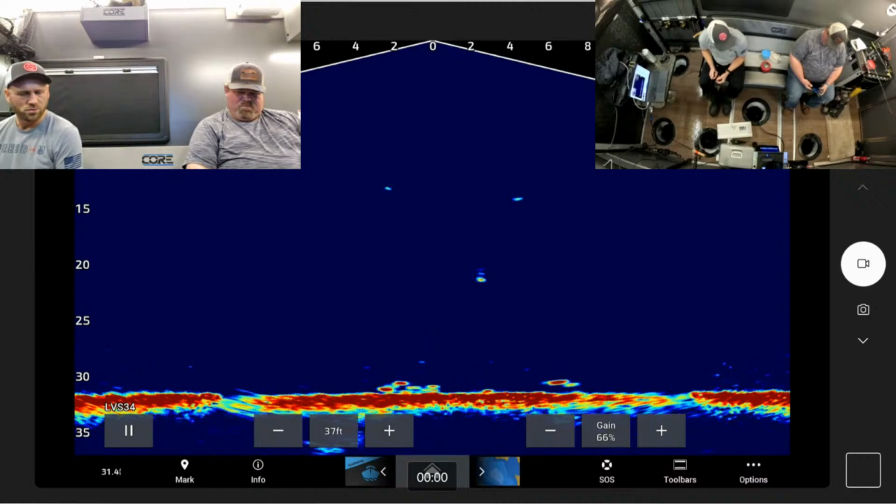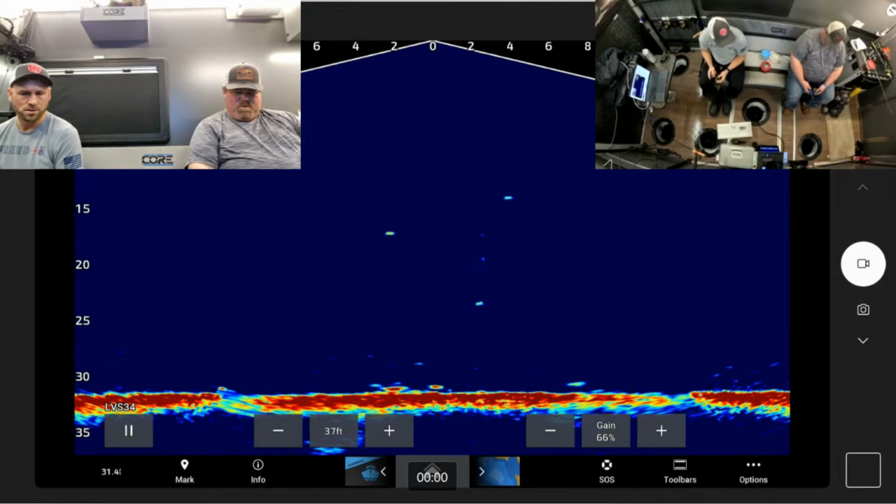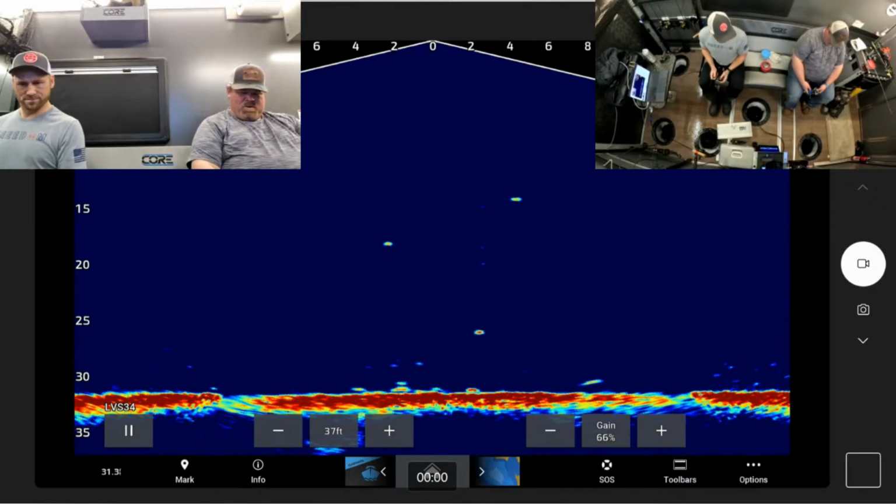I think did we catch one fish on the minnow? Yep. One of the dead sticks, and that was it. Yep. One fish, one dead stick, and that was on a minnow. Were you catching on waxies or minnow? Or minnow head? Mine came on plastic. Plastic.